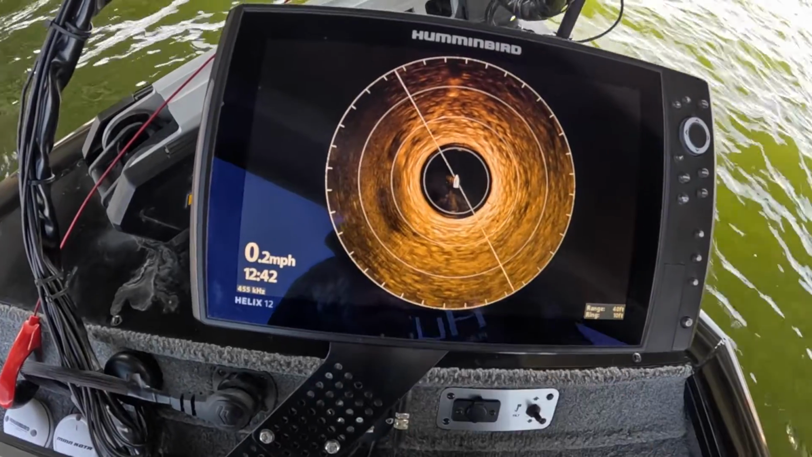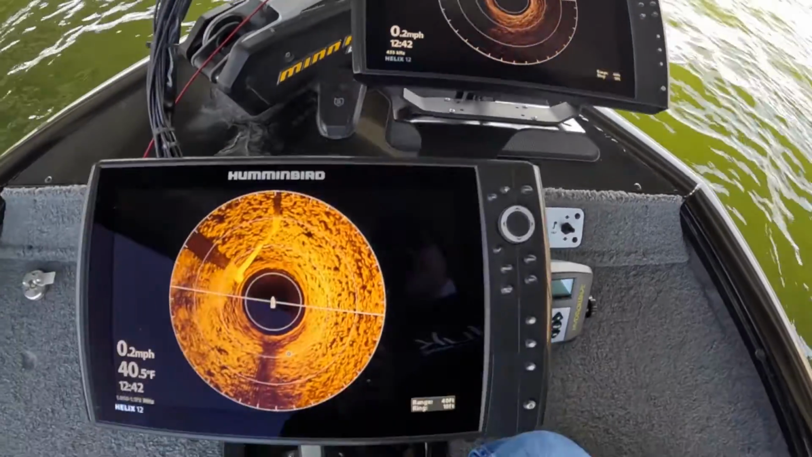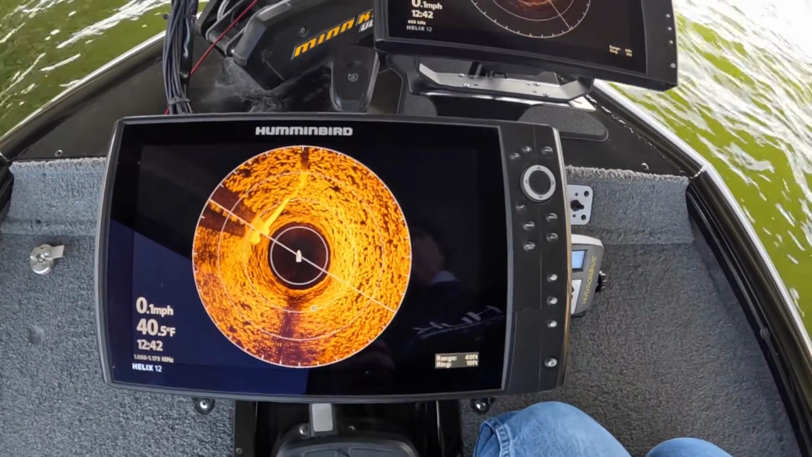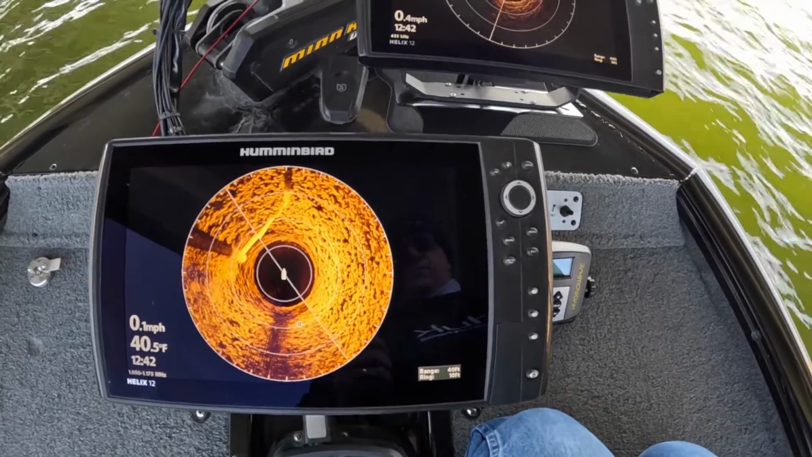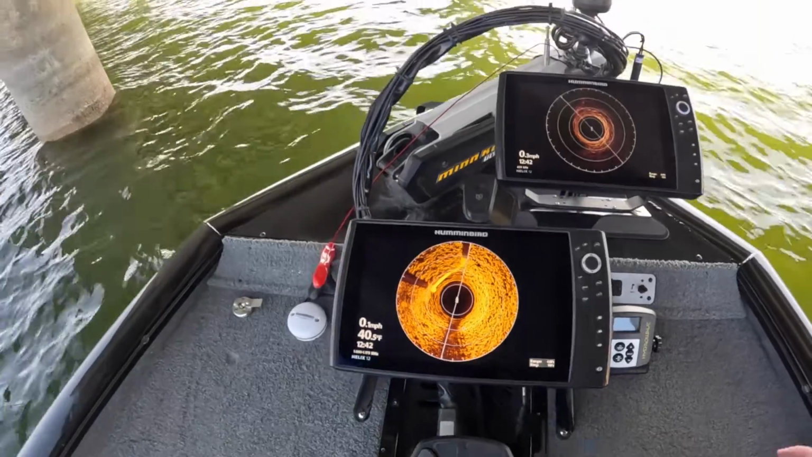This shadow is probably from the trolling motor shaft and the Mega 360, but it's night and day difference with the Mega 360. So we're gonna move over to another pillar. Maybe we'll pick up some crappie on the imaging.